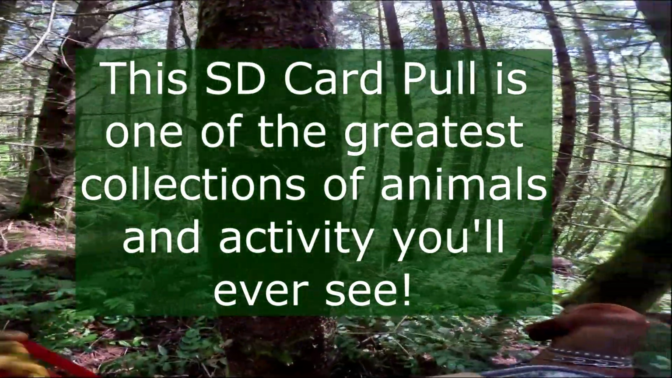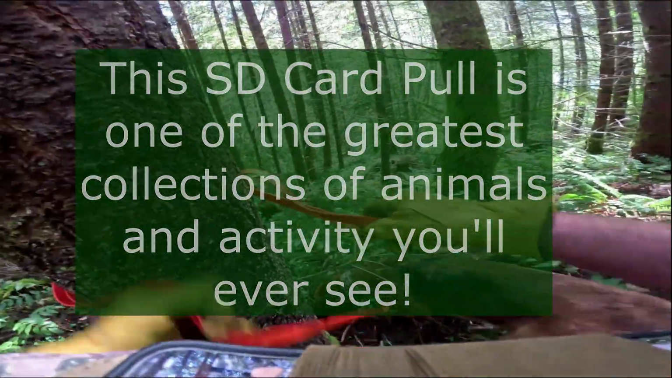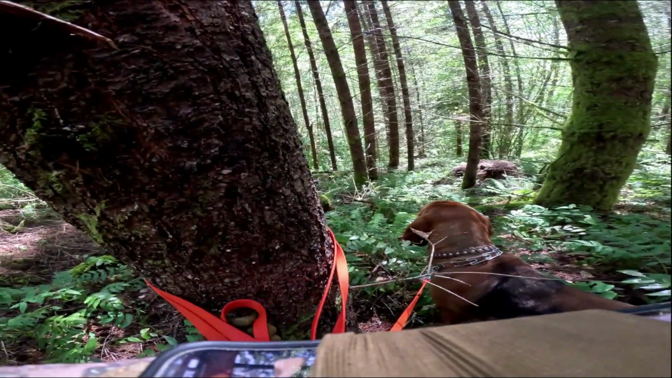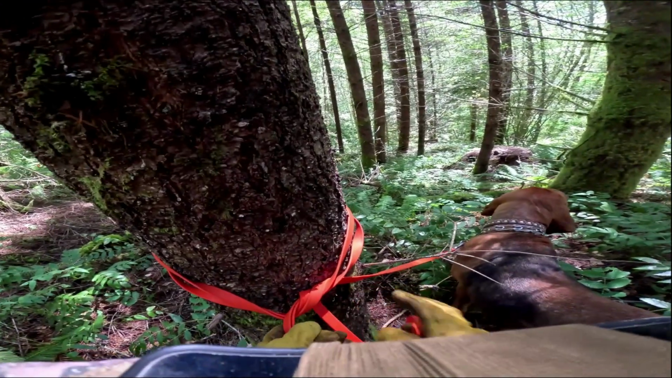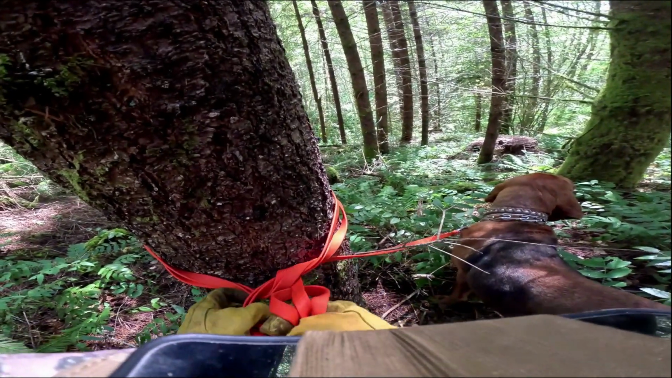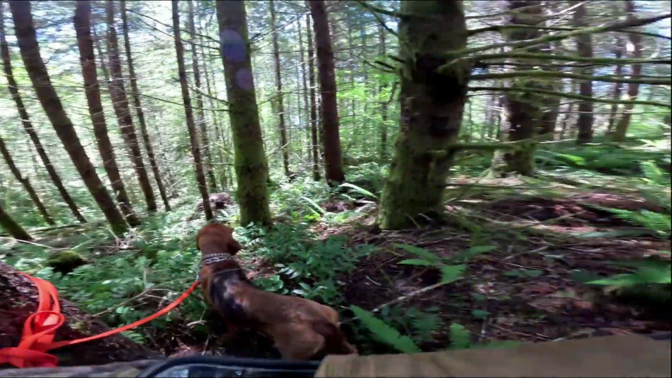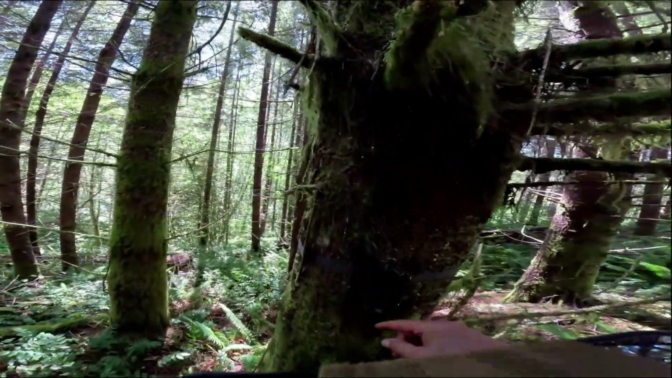This time I am going to tie her off, like I usually do, not just step on it. And we're going to check the camera and cross our fingers that it's still working.